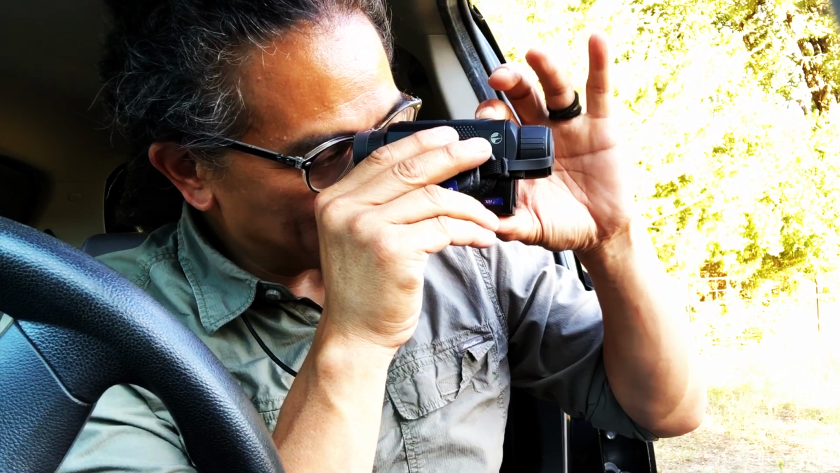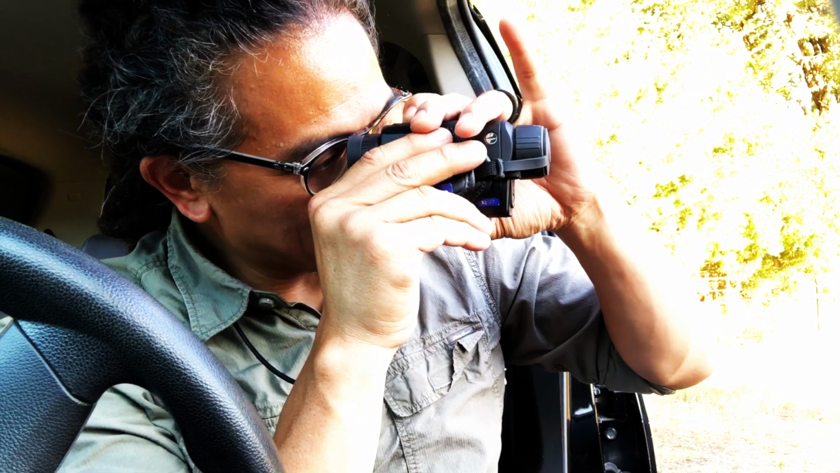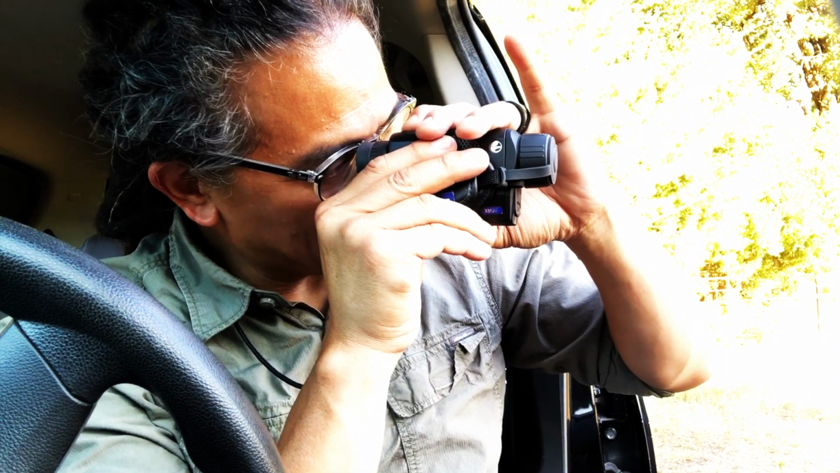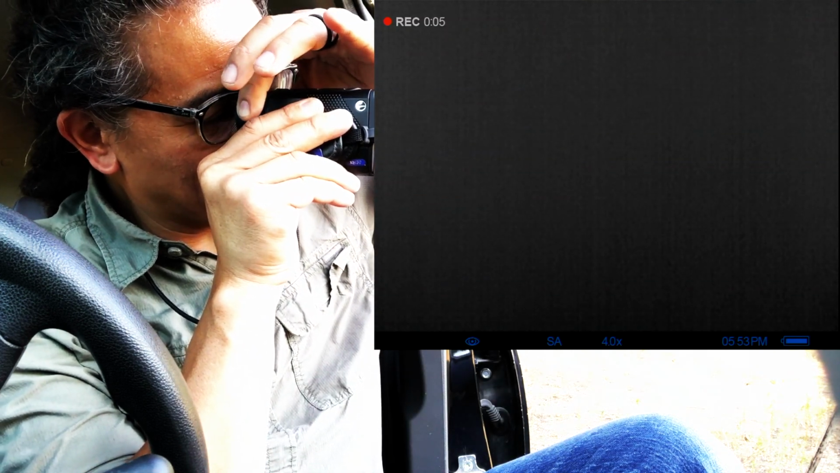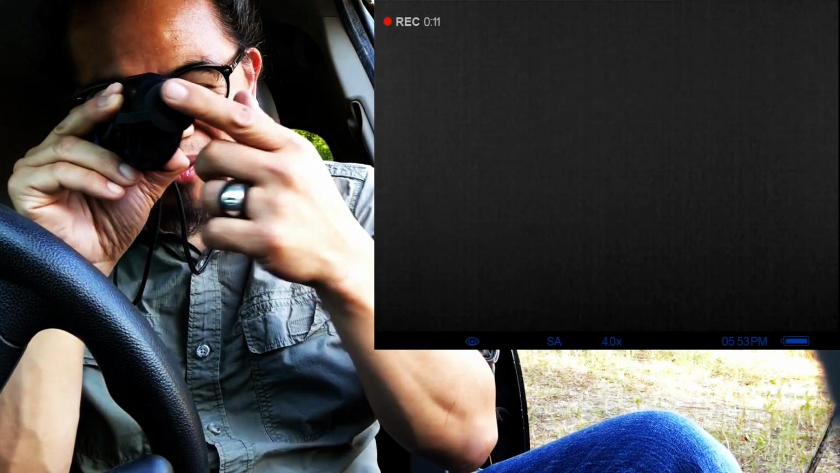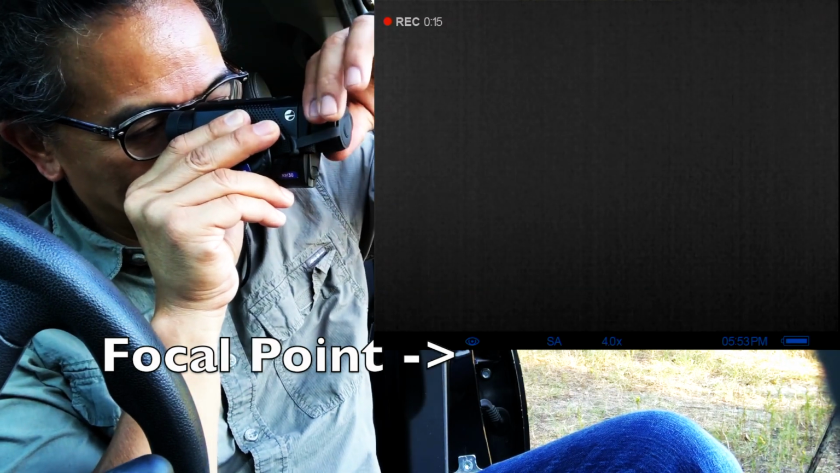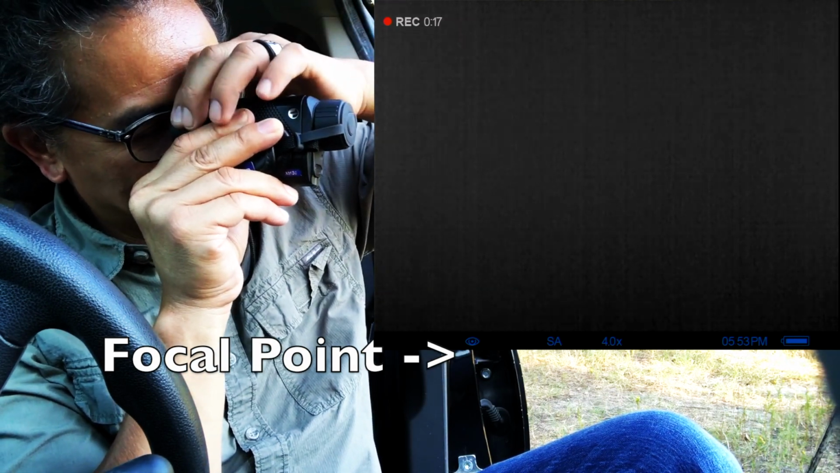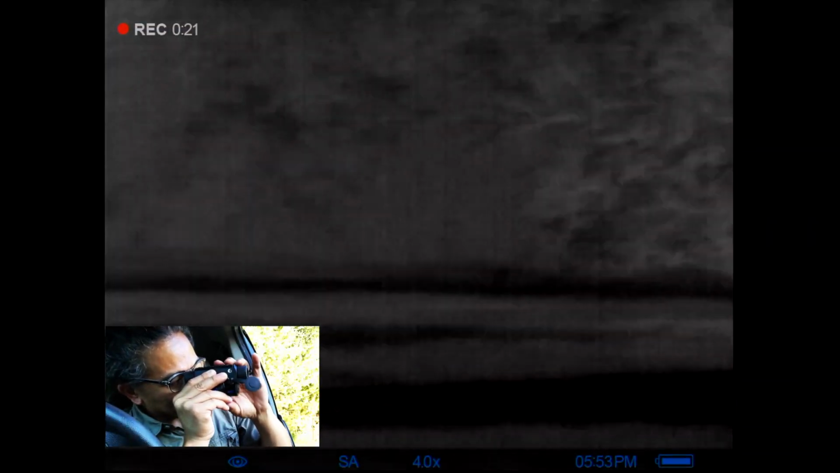I'm going to go ahead and boot this thing up here and get the recording going. If I did that right. There we go. And the first thing that I did was adjust the diopter on the bottom, and I'll show you this internally. I have the cap closed on here while I'm focusing on the numbers and letters across the bottom, and I need that to be absolutely clear there. Go ahead and pop open the screen.